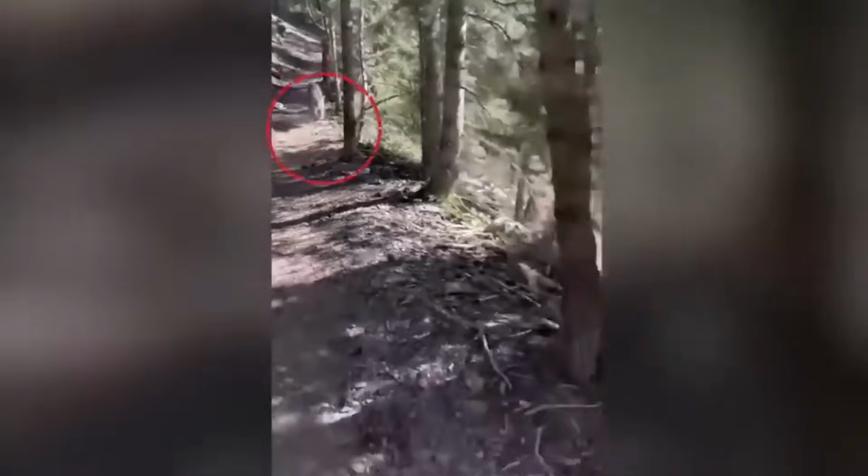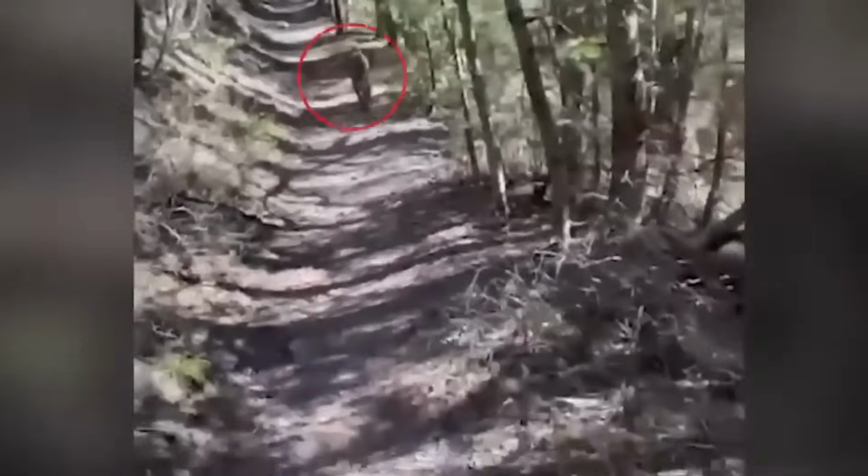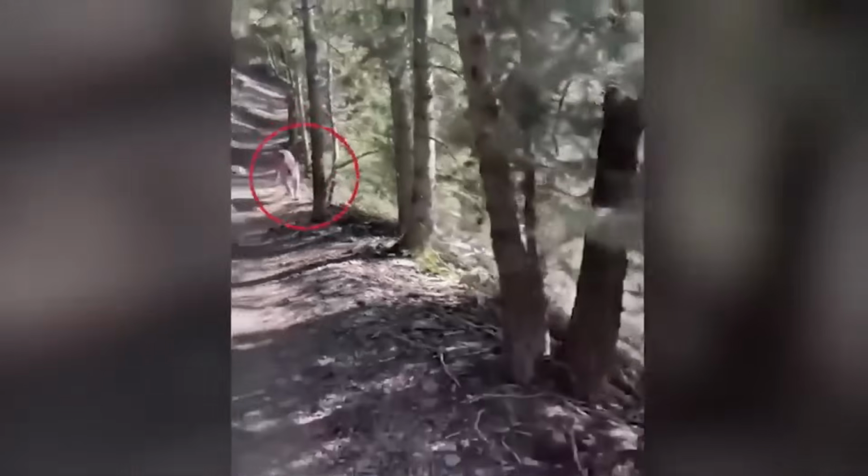Long gone are the days when the mountain lion didn't used to interact with people, because now they are often seen encountering hunters, and, well, they do chase the hikers too. Like here, when a hiker came across a furious cougar on the trail.